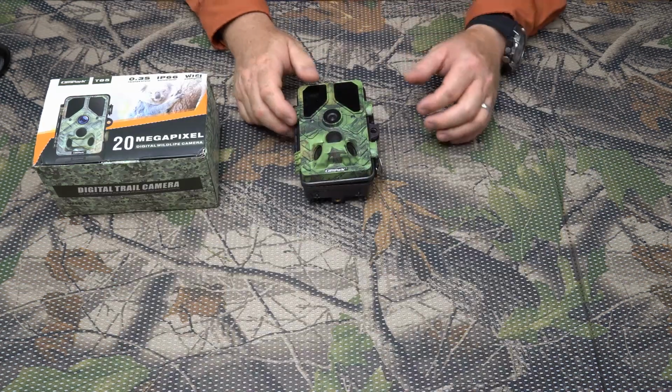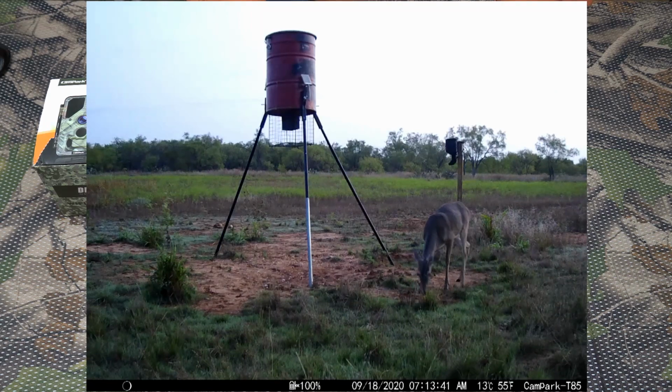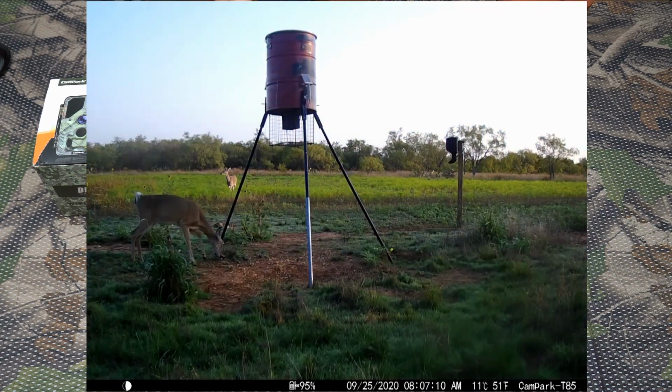So here's an afternoon video with some clouds in the sky, and you can see the deer there. Here's another one. In the daytime, we got some does coming in the morning to the feeder, running up there. Here is a nighttime video of the hog.